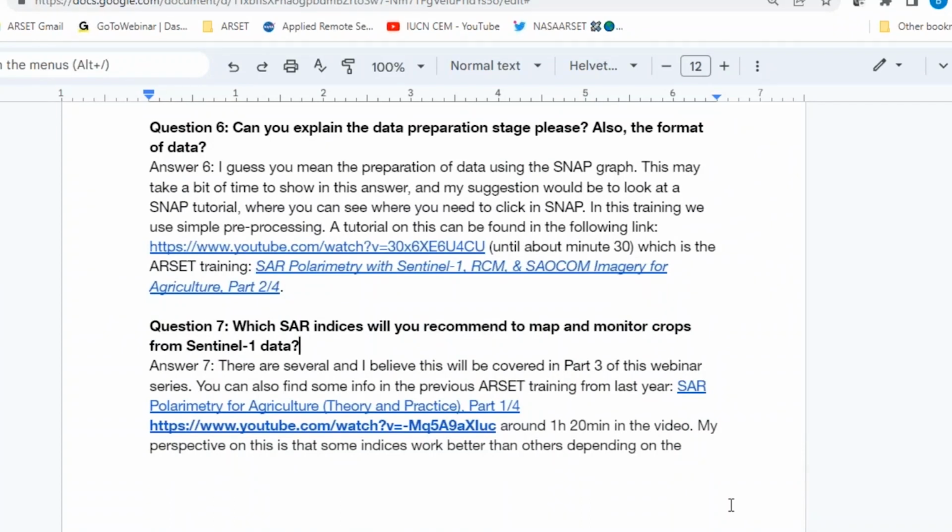Question number 7, which SAR indices will you recommend to map and monitor crops from Sentinel-1 data? This is a very interesting question, very topical. There is a lot of research going on at the moment to find the best vegetation indexes to describe your specific type of crop. Again, there is another tutorial on that, so I can redirect you to the previous training. But I can give you my two-penny contribution here very quickly, but you will learn more from the other tutorial.